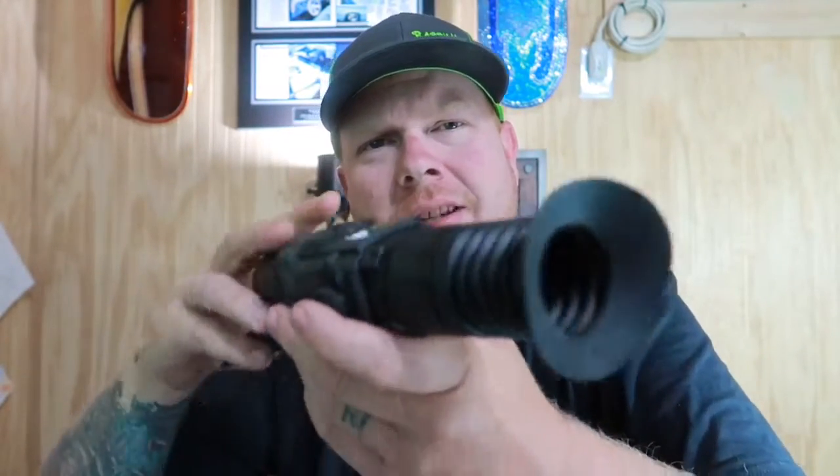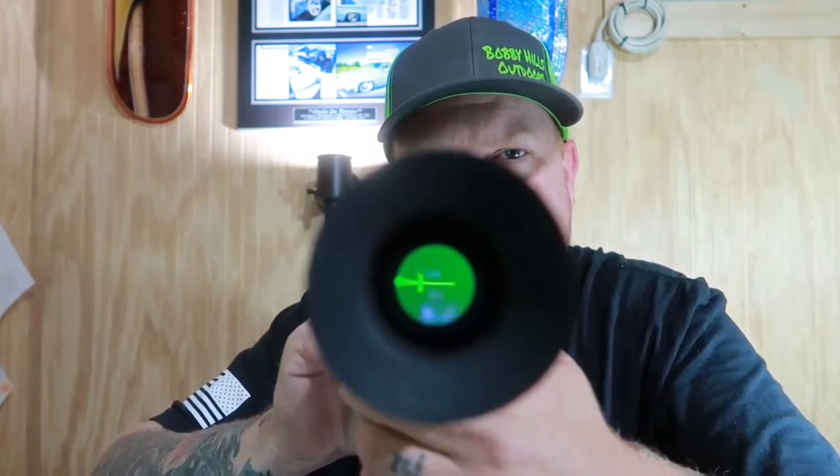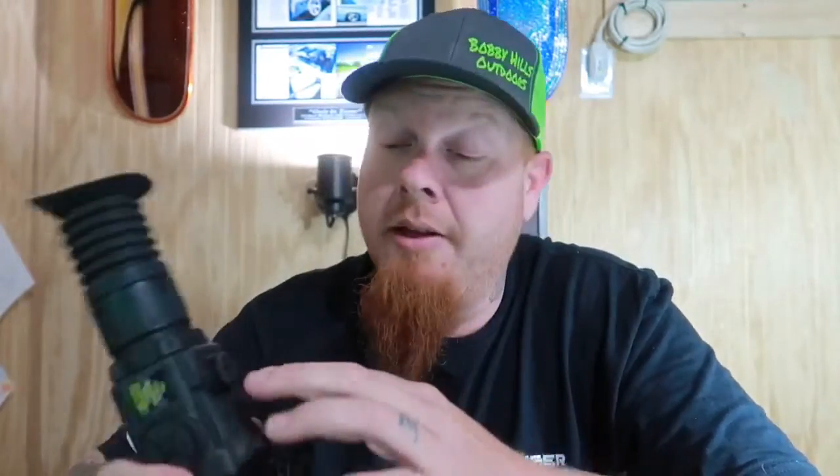Okay, this scope runs off of 2 CR123A batteries right here. You just unscrew this. I actually have it on. See, you see in there, you see the green and the little reticle. So you just unscrew this cap, bam, put the 2 batteries in there. It is Pulsar's, I believe, EPS battery pack compatible. So it's got a little adapter deal you can put in there, plug in your battery pack, and you can run all night with this thing. So that's real cool that they made that compatible with the EPS battery pack.